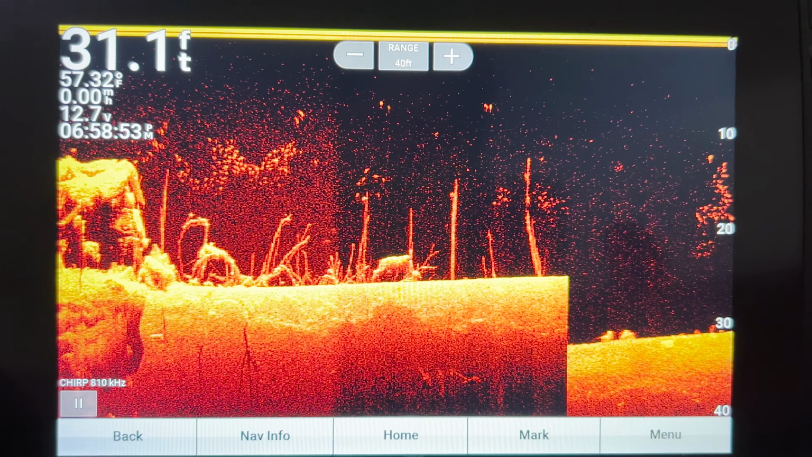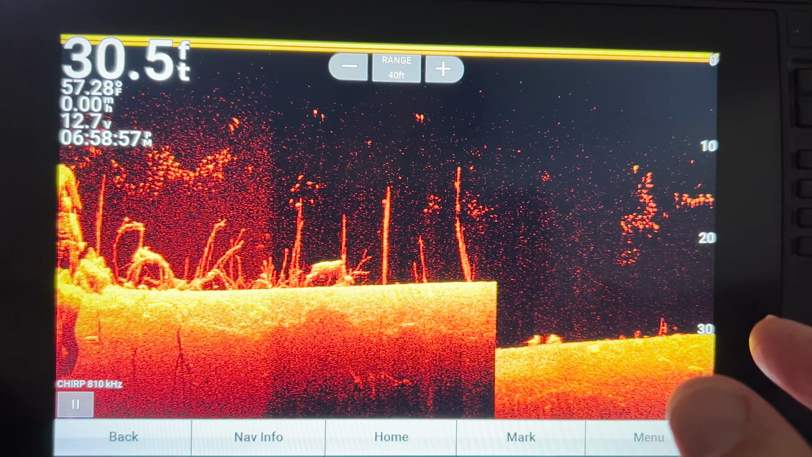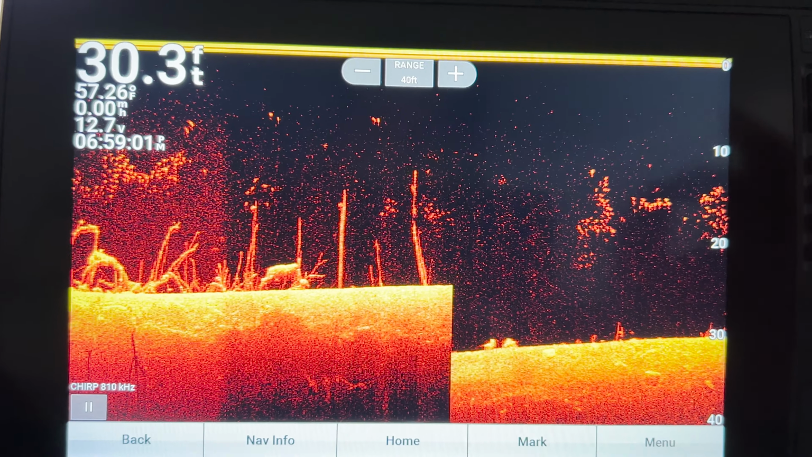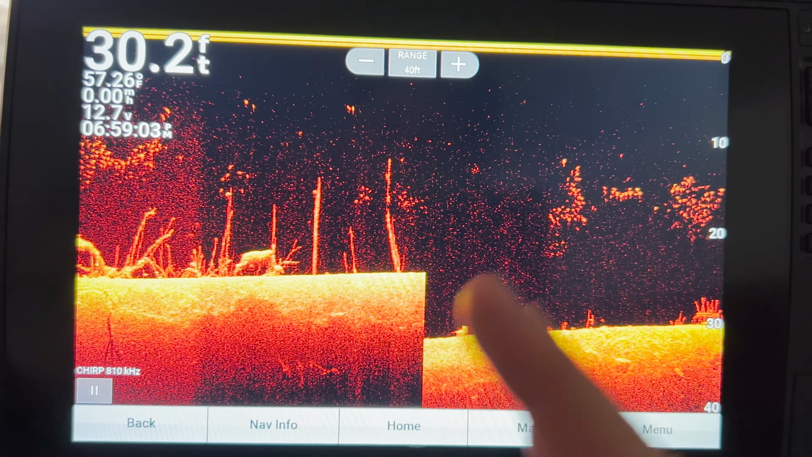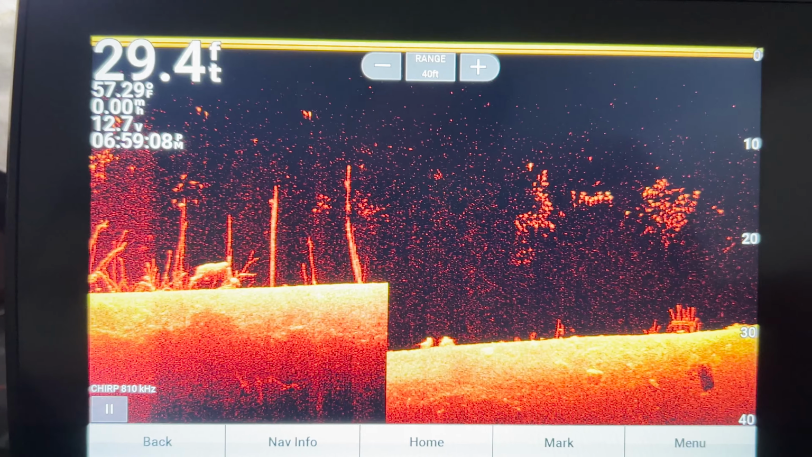And the difference between those two is that 2D sonar is going to have a wider cone than clear view will. Clear view will give more detail, of course, because it has that narrower cone. So you may even want to start out with 2D sonar and then go to clear view from there if you want to narrow it down even further like that.